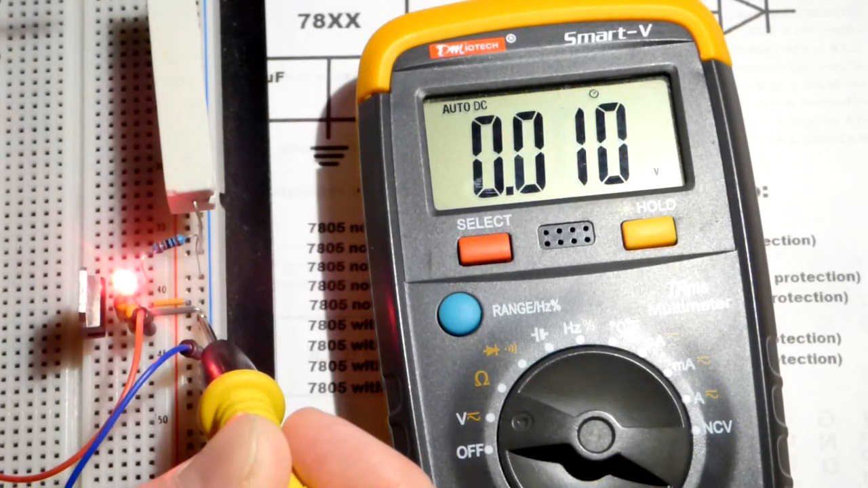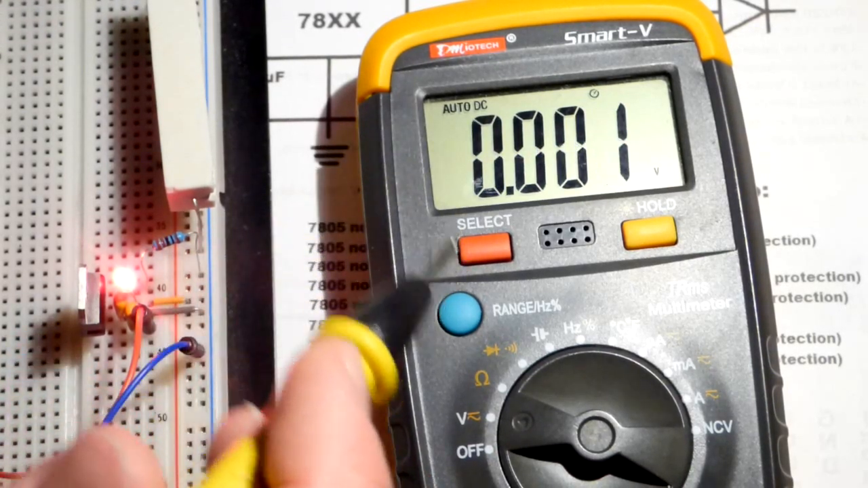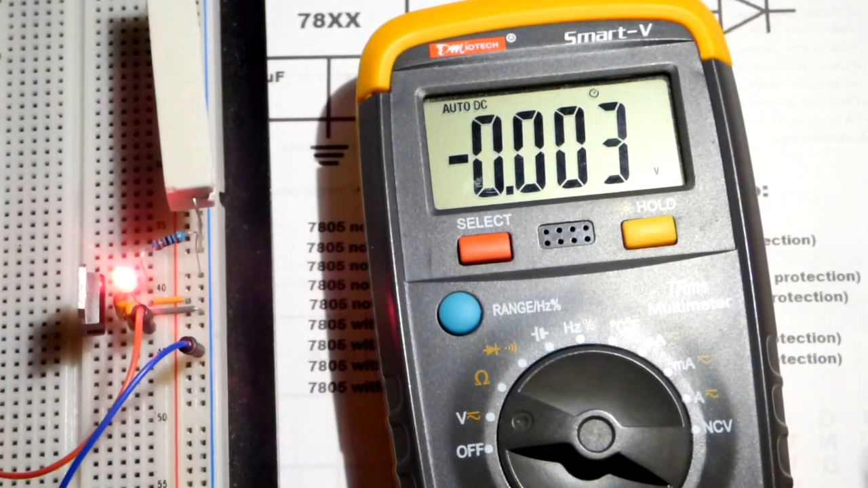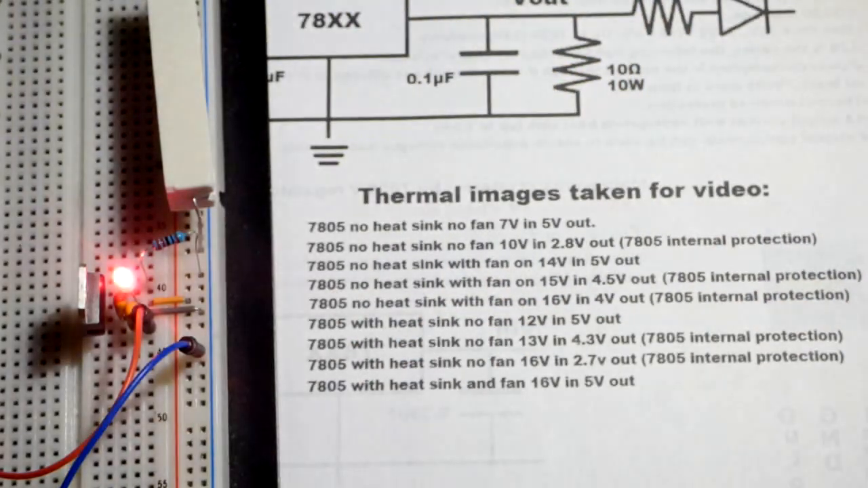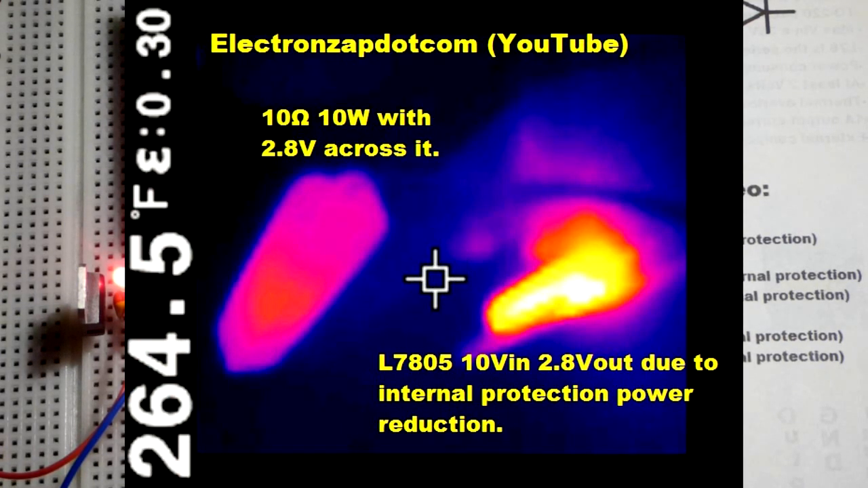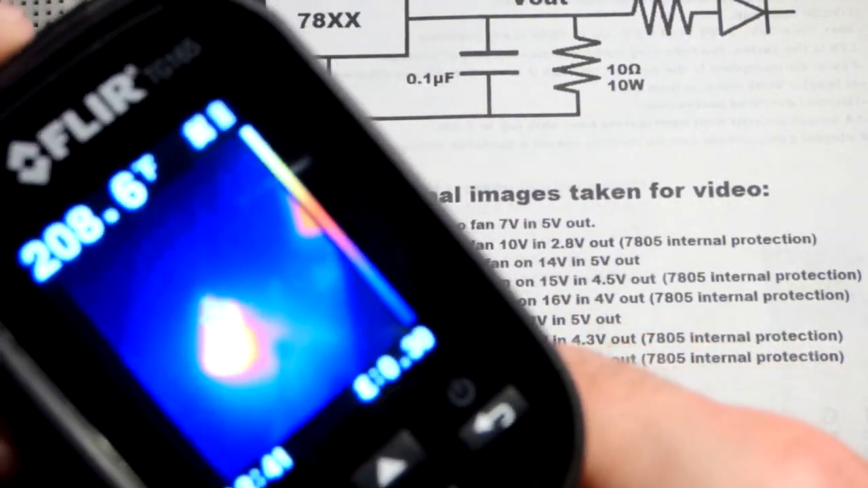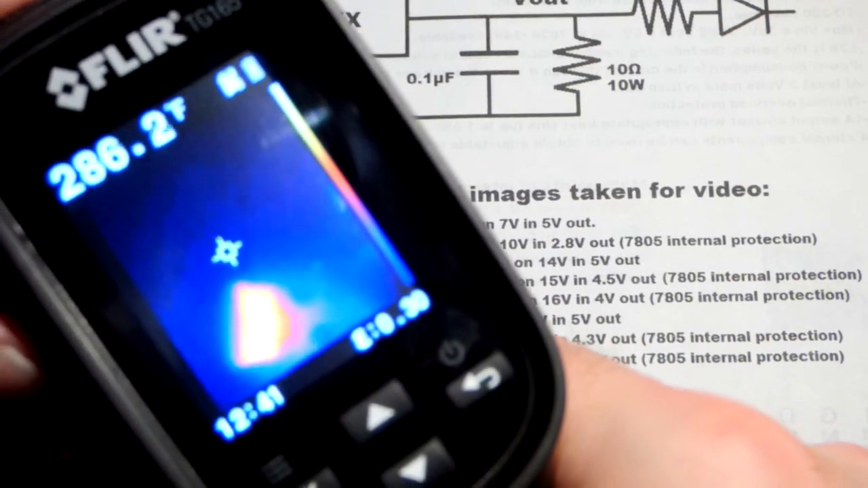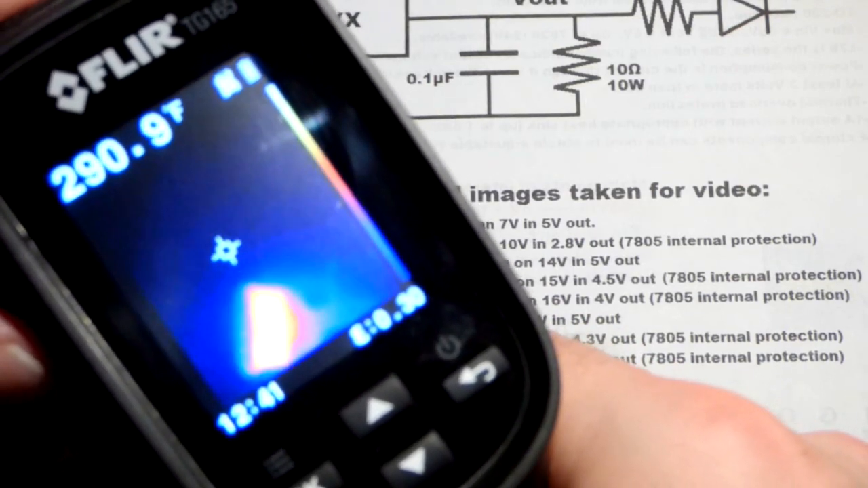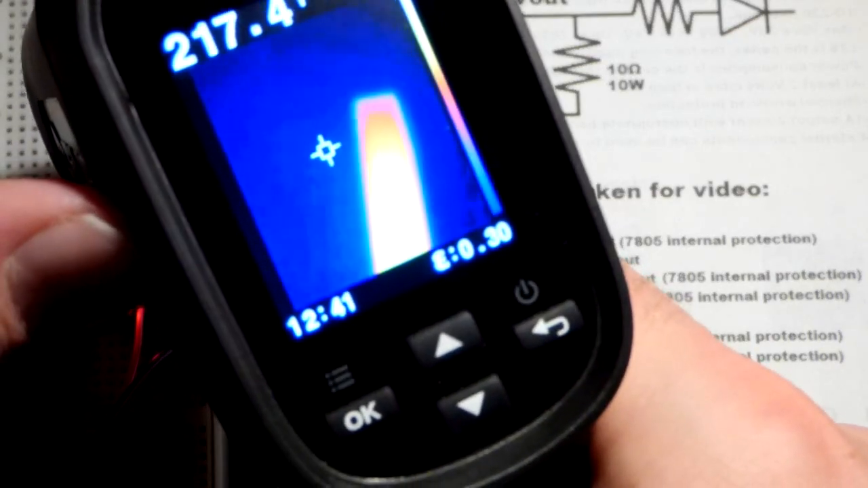It bounces around a bit, but let's go up to the resistor, about 3. It's going to bounce around, but I think it's going to go down a little bit more and settle at about 2.8 volts. So I'll show you the thermal image of that on the screen right now, and again I will take one with the FLIR camera in person. Now you can see that the linear voltage regulator is warmer. Looks like it's about 290 probably, whereas the resistor is actually cooling down, and it's a large